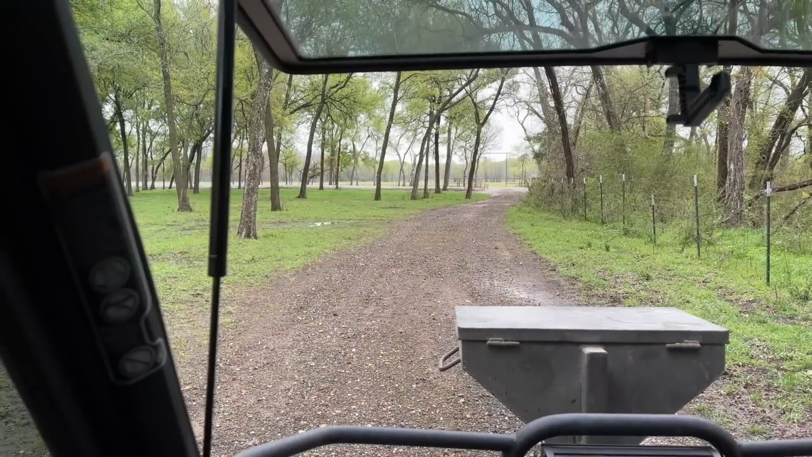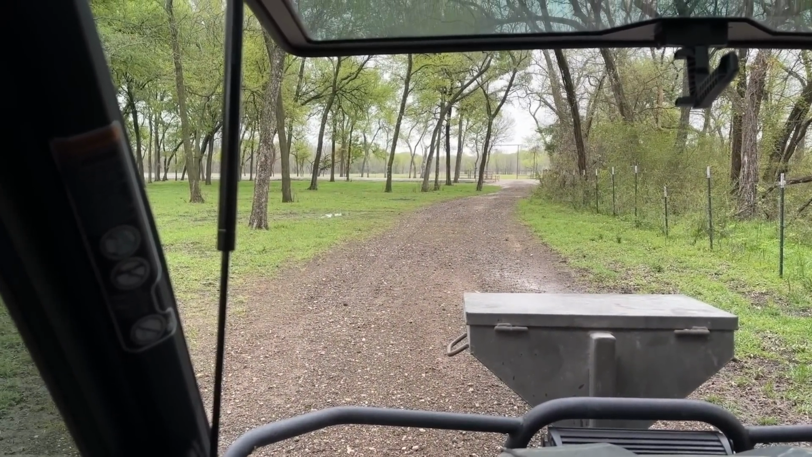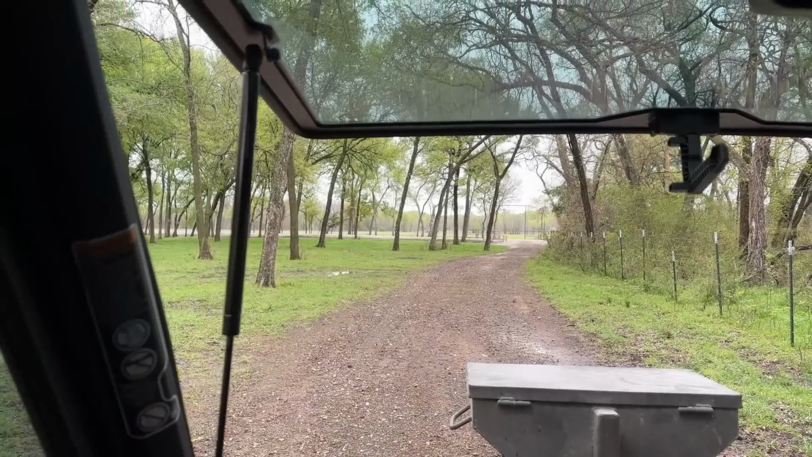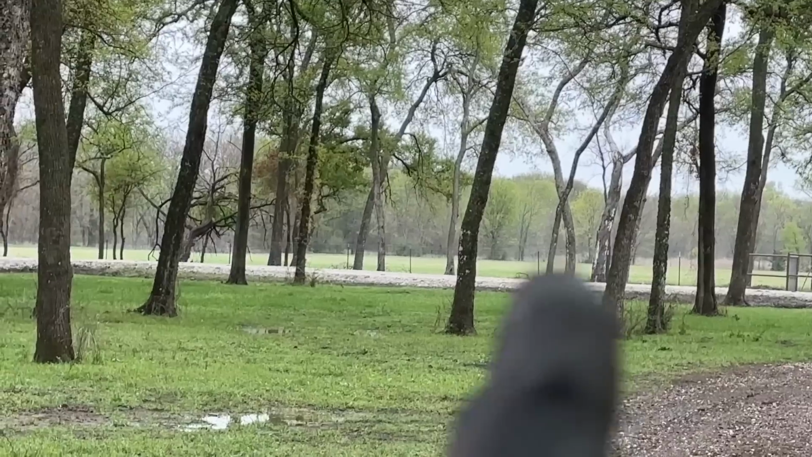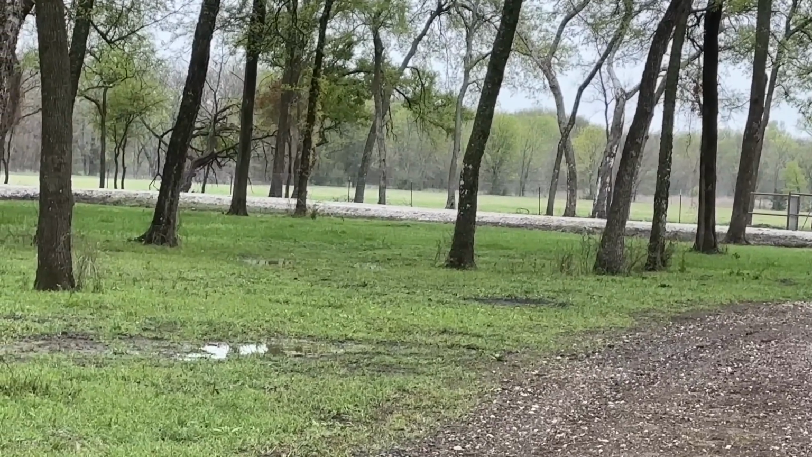And I'm driving down this road, just got some new asphalt on the road, and I'm checking it out, and I spotted something in the field out there. I'm gonna zoom in a little bit. It's hard to see. You're not gonna see anything, but there was something standing out there. It was a coyote. I'm like, oh man.